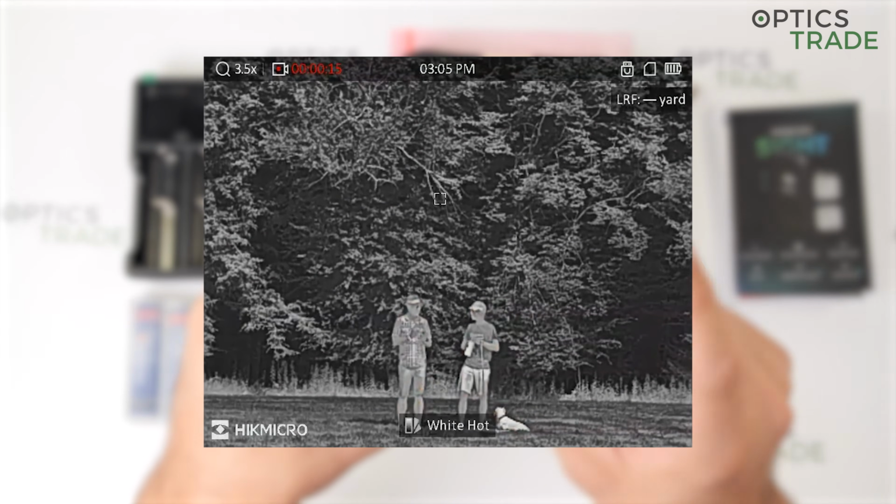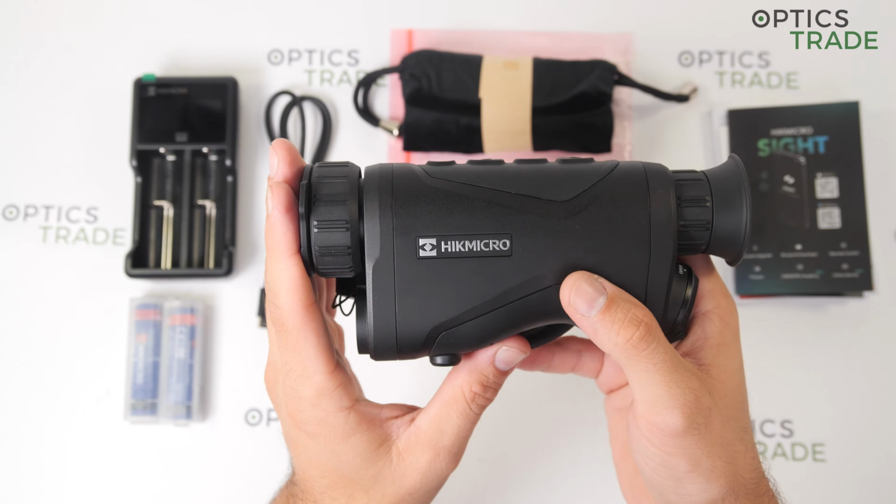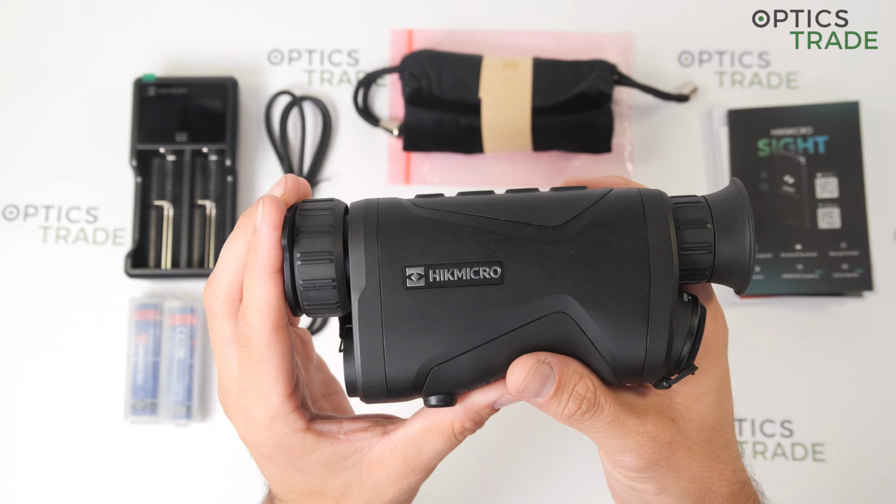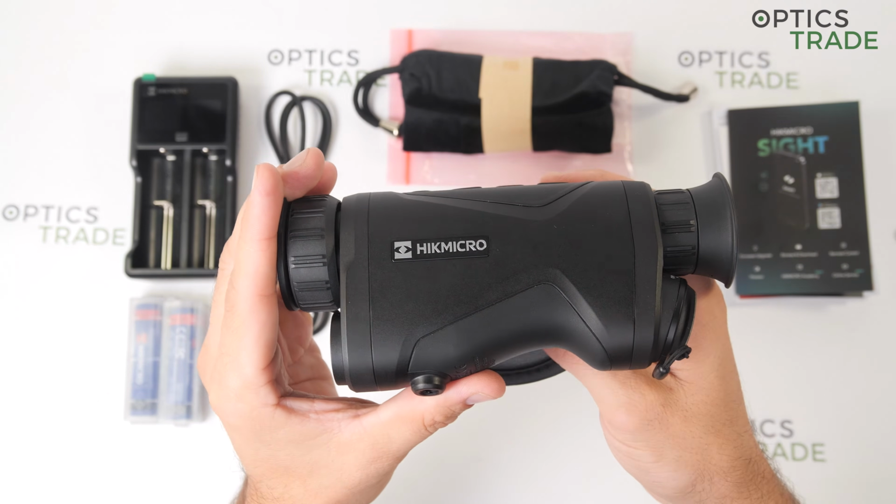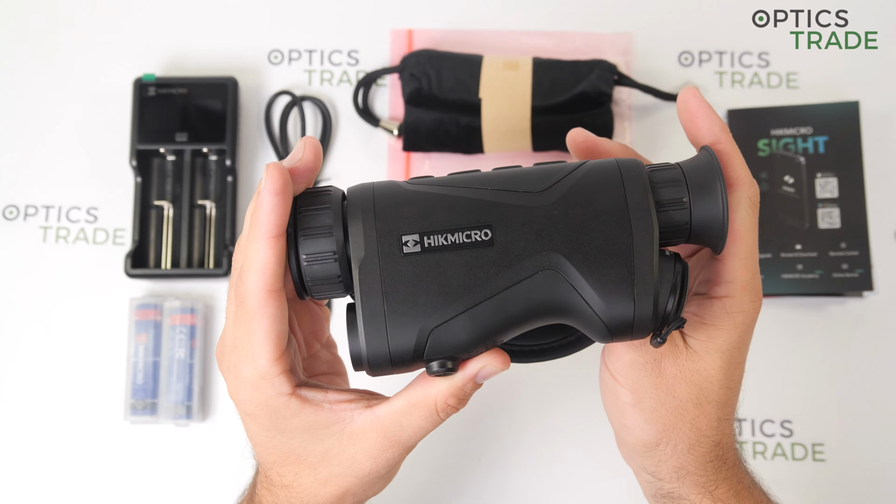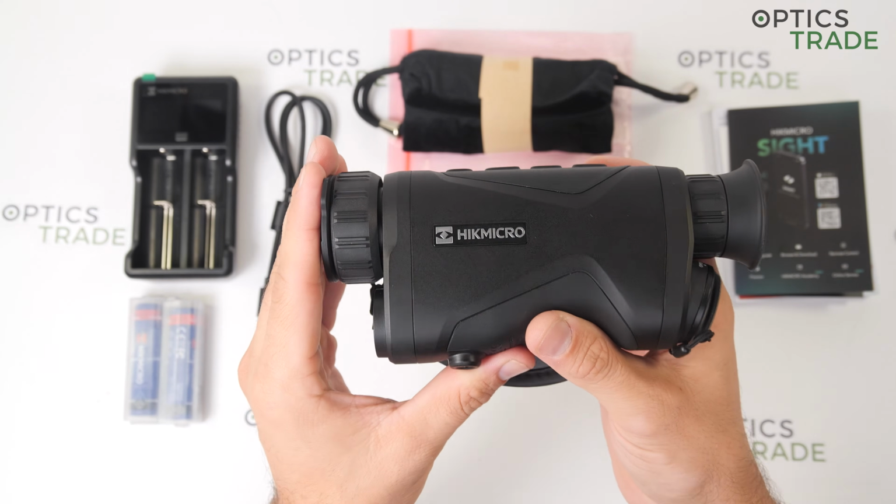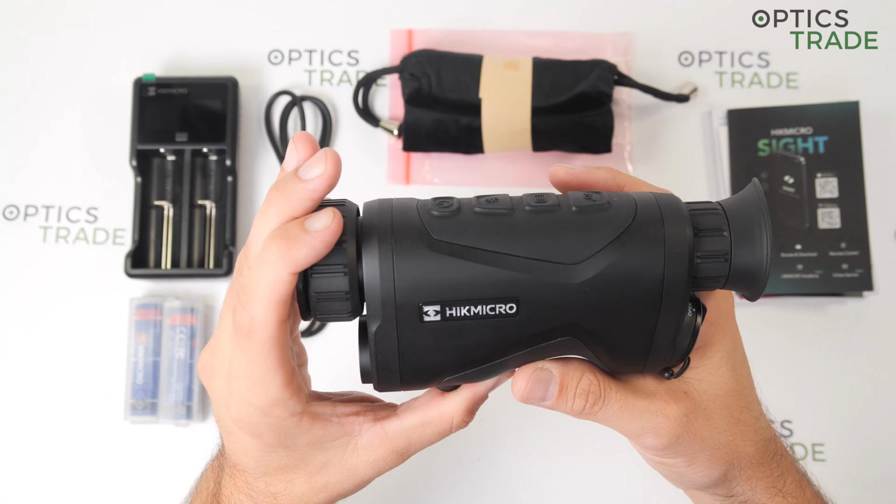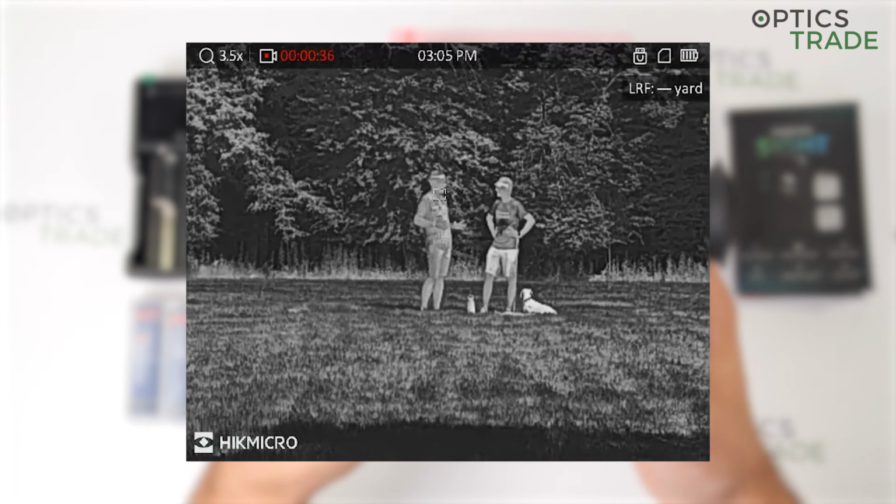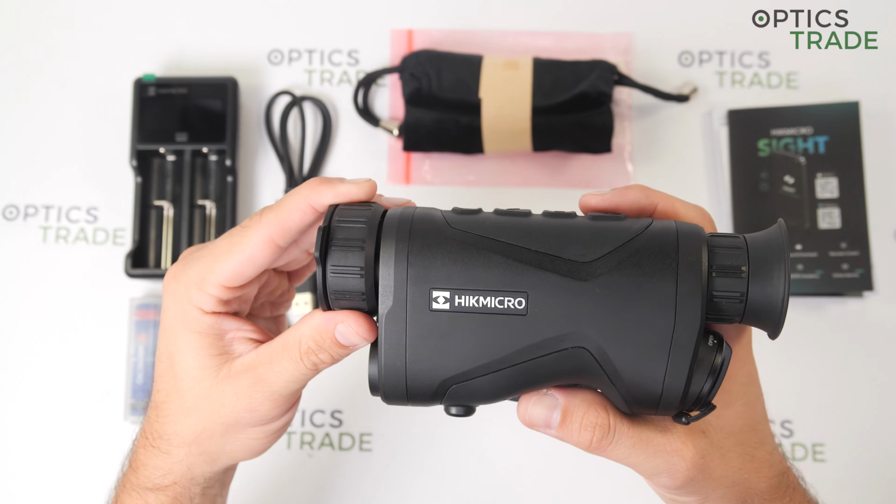Of course, you can use the device also with glasses, and the analog magnification of this device is 3.5 times, and you have an additional 8 times digital zoom, so all in all from 3.5 to 28 times magnification. 28 times is in my opinion not very usable because you get a lot of pixels, but everything under it is quite usable in my opinion.